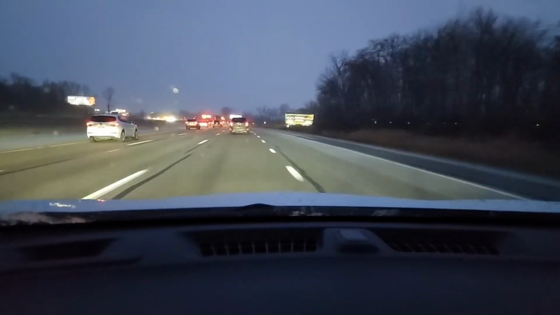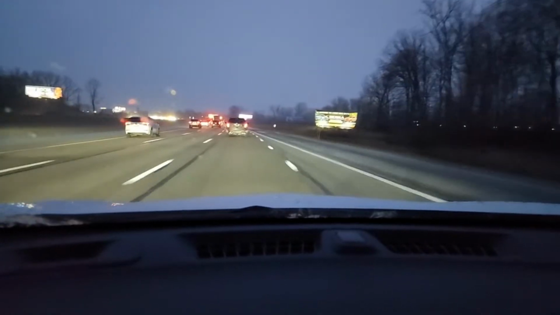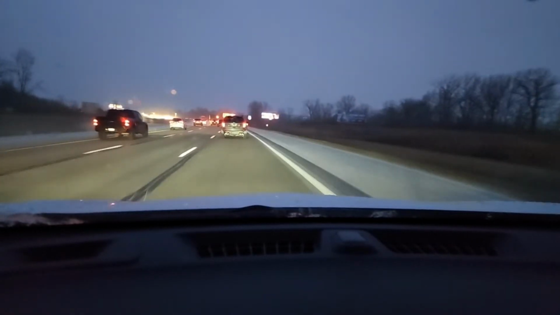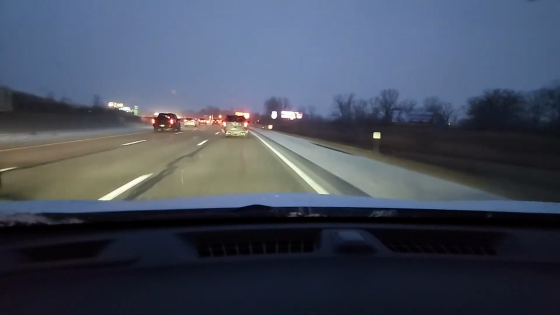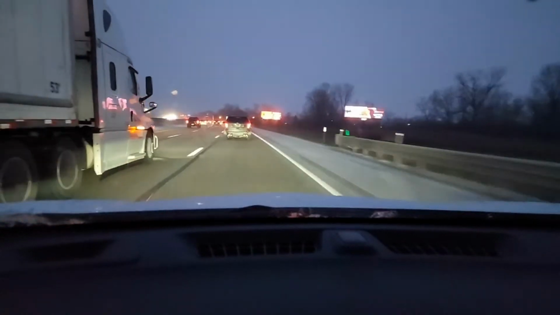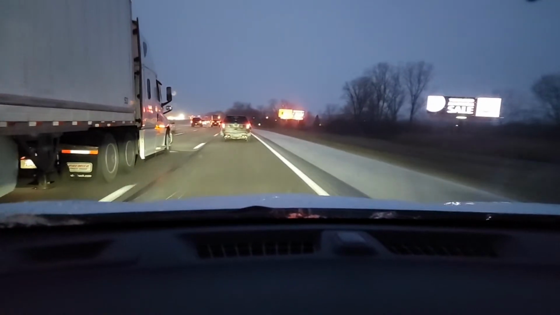That car switched lanes 4 times. That white Impala, they're in a hurry. That's an erratic lane changer, and that spells crash. C-R-A-S-H for all of us. That car is definitely in a hurry. Don't be that erratic lane changer.